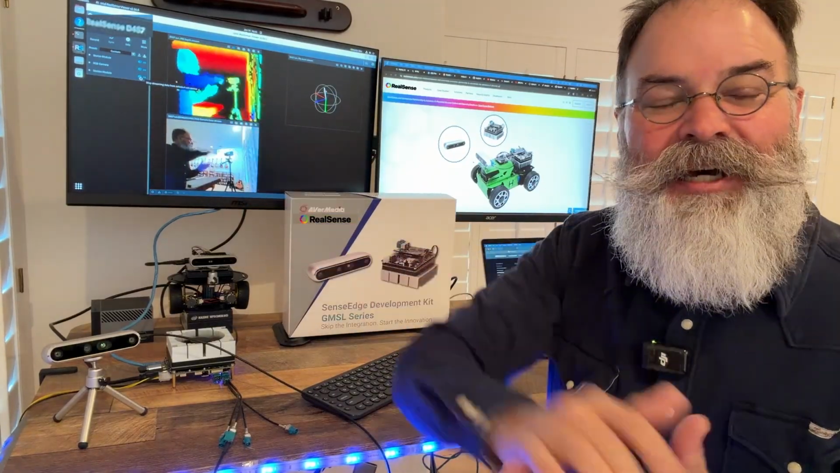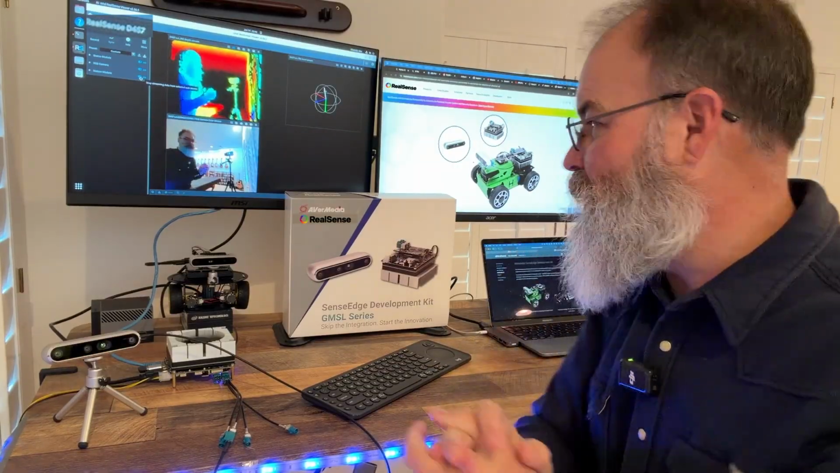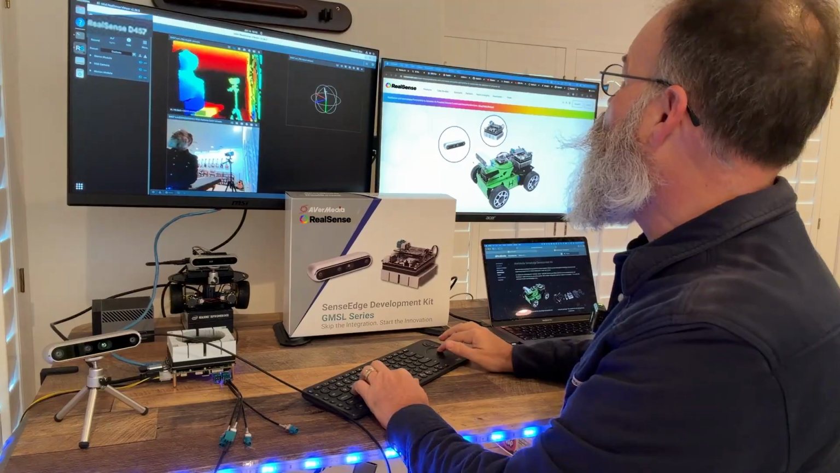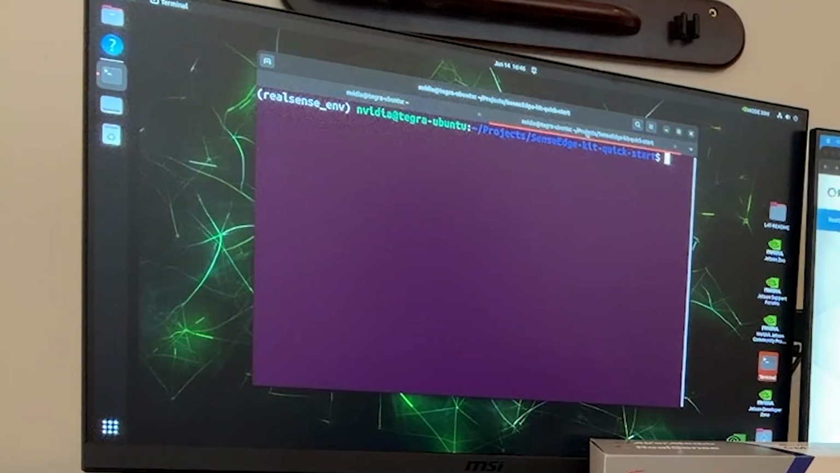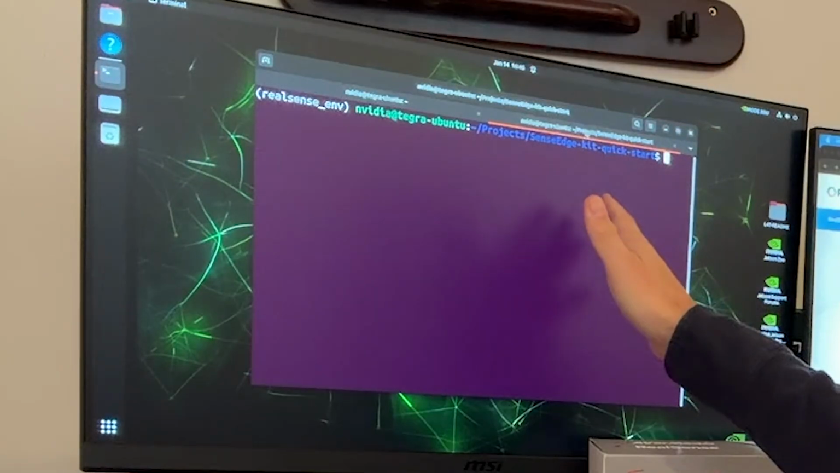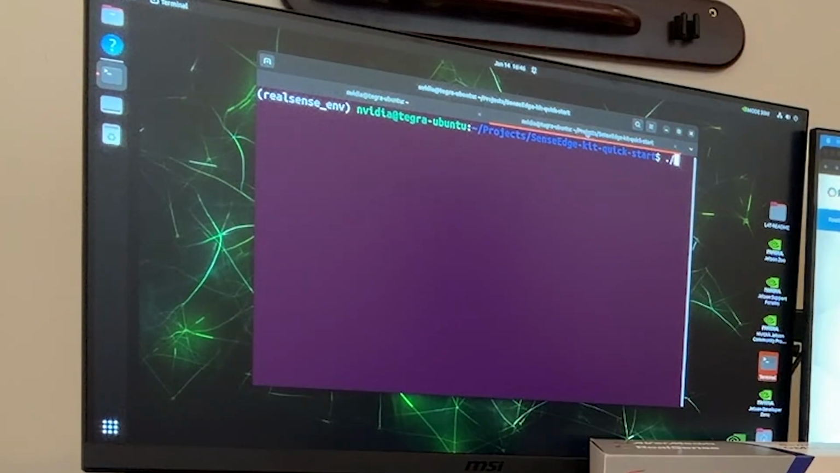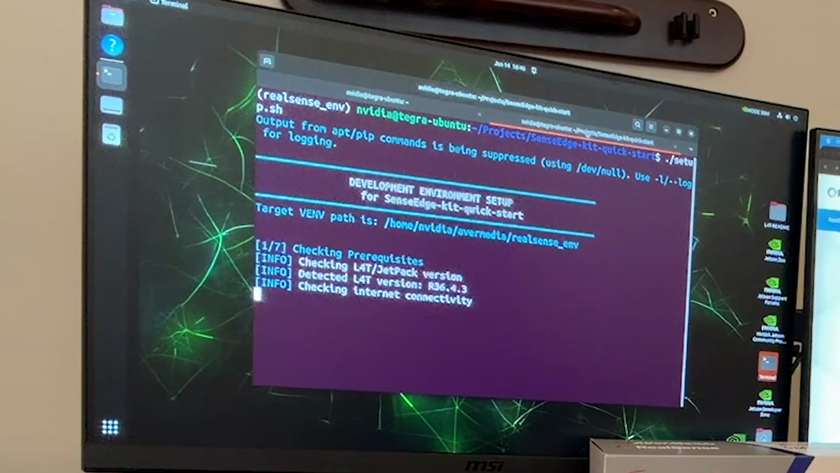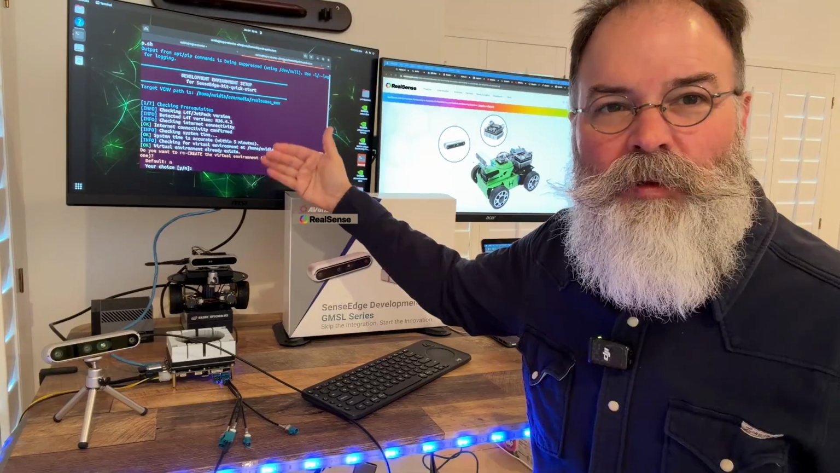So now let's have fun with the demo they provided on the AVerMedia GitHub repository. So I'm going to close this RealSense viewer. I'm going to open this other tab here, and I've already cloned the repository. I've CD'd into the SenseEdge directory. From here, you can run setup, which is in the instructions. I've already installed the setup, so I'm going to answer no to these questions.